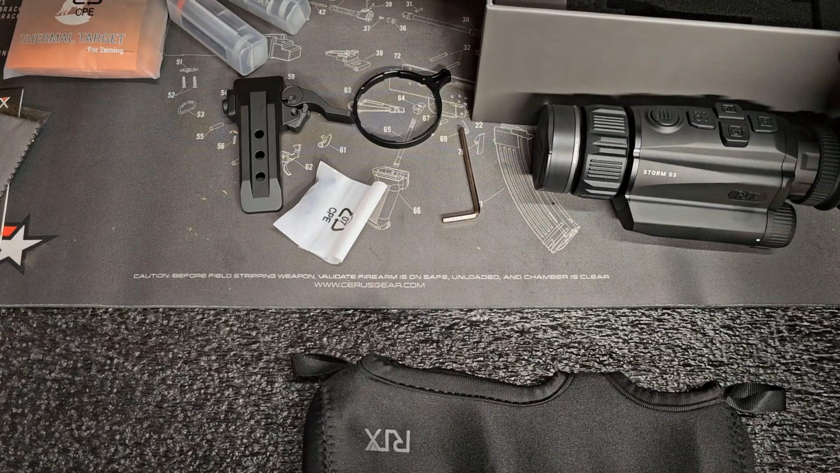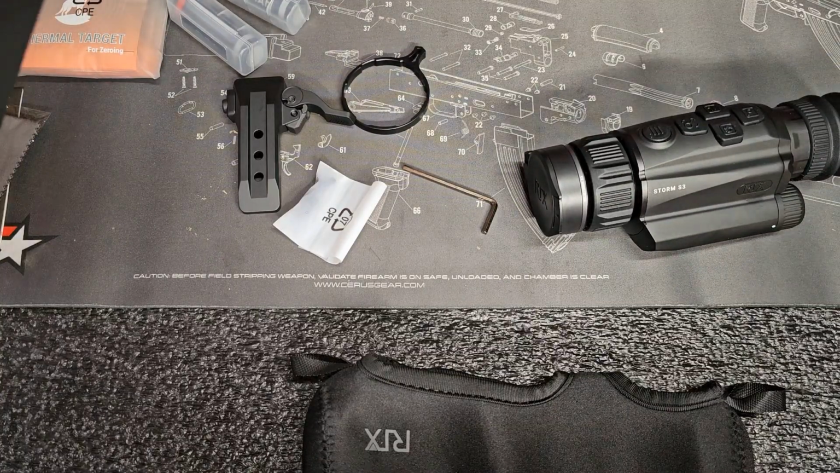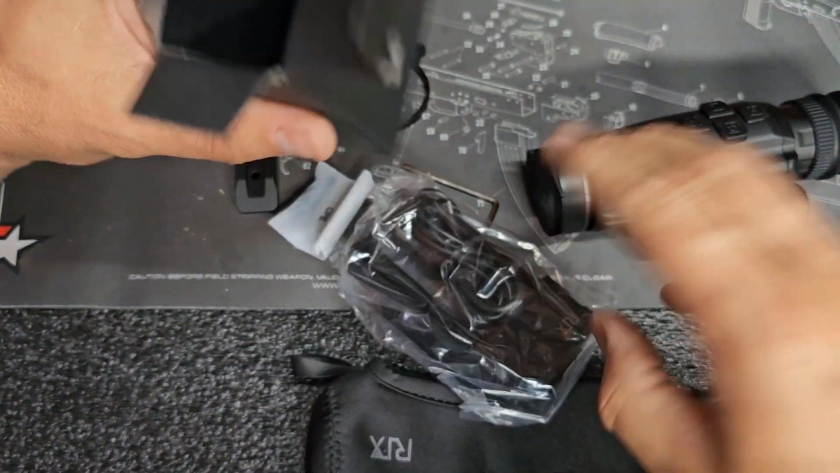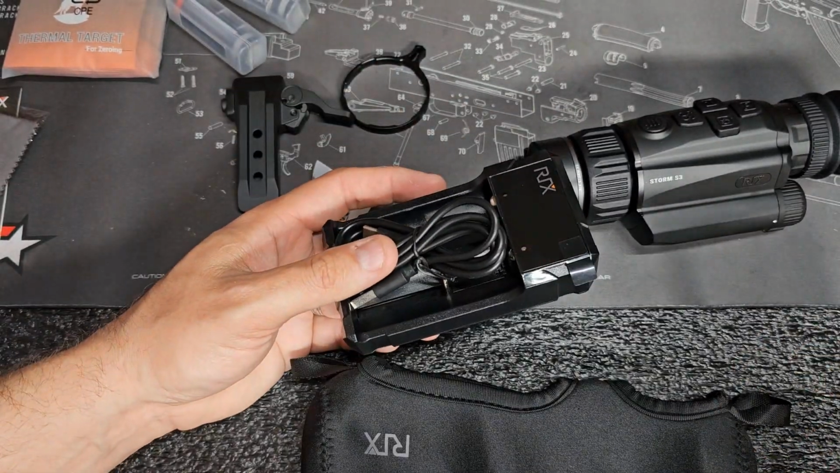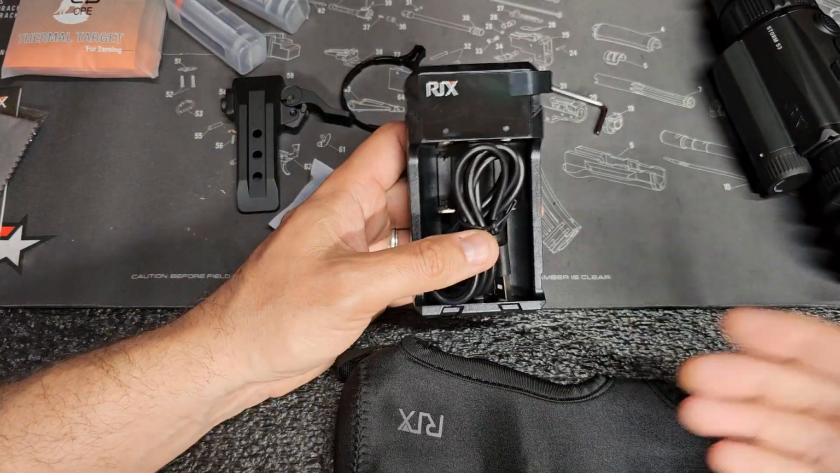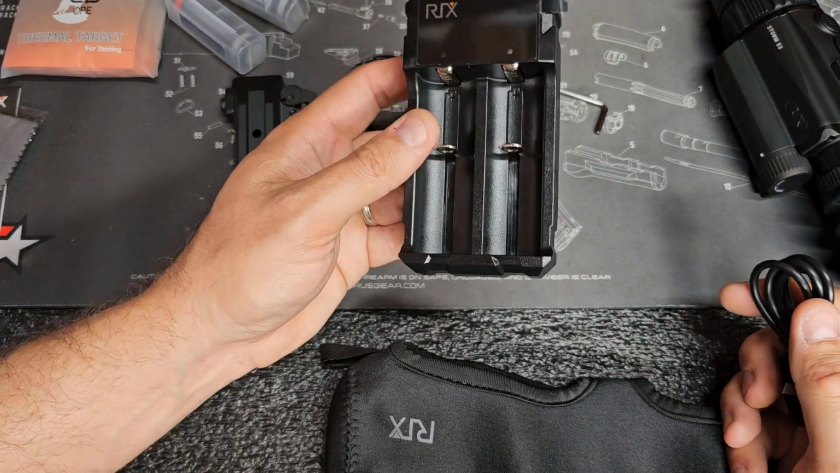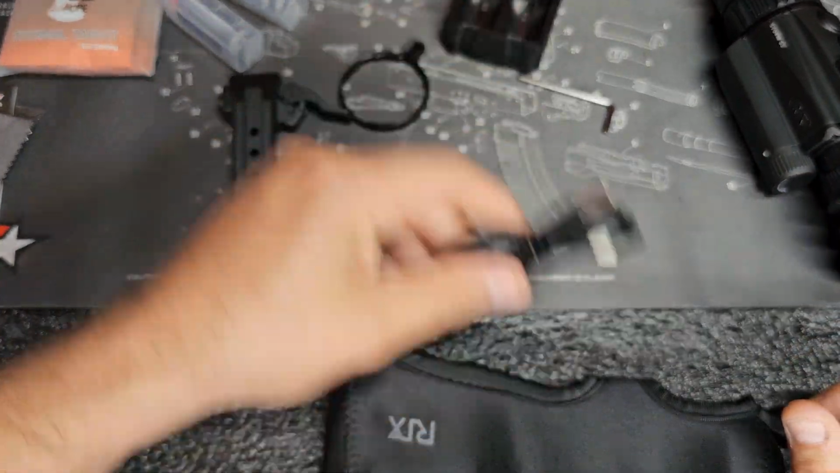Let's see what we got. This is probably the charger, if I had to guess, in this other box here. Let's take a look. Very nice presentation on the packaging. For me, that says something about the product. If they're willing to take time to actually pack the unit properly and make it aesthetically pleasing, that tells me that they've put some forethought into the product itself. But very nice dual charger. I like that. And then there is your USB cord as well.